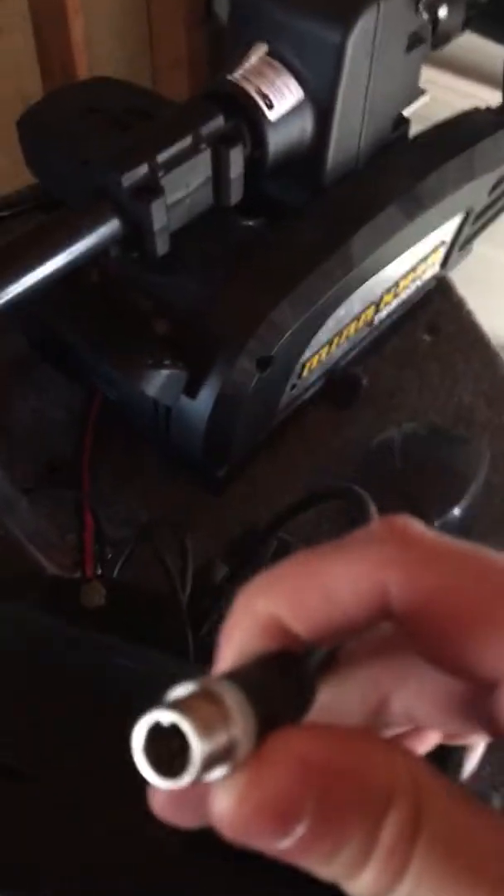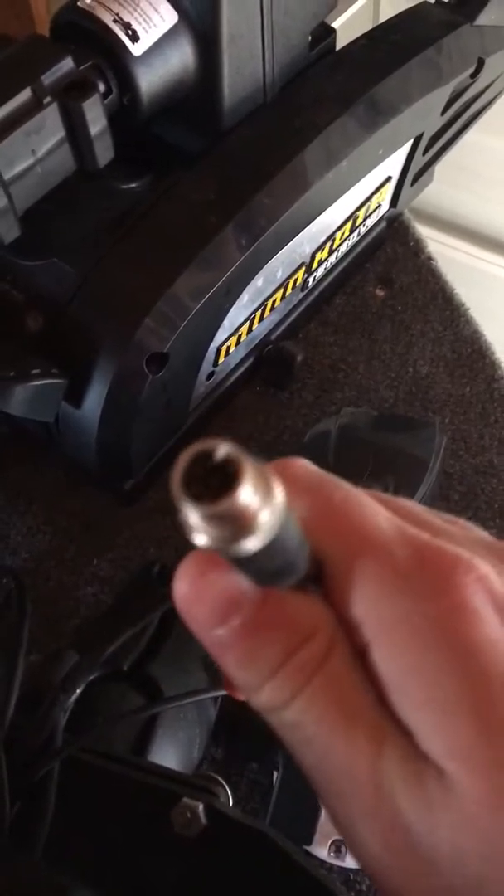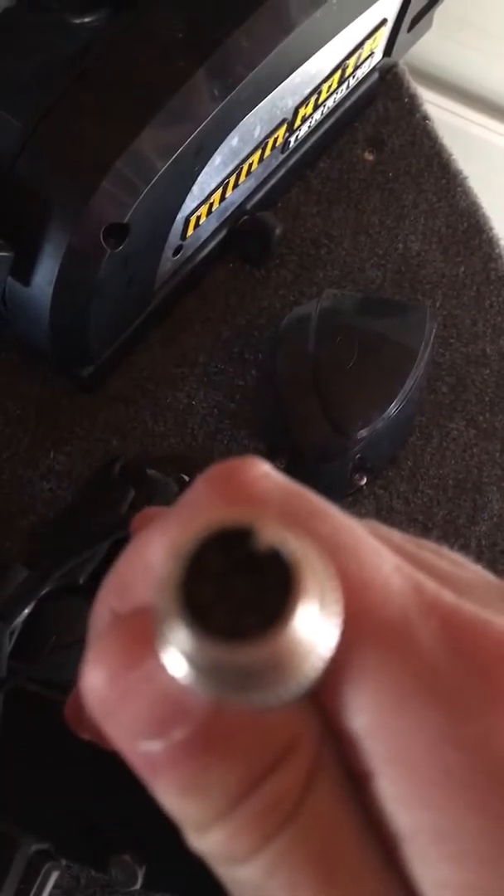So this is a male connection with pins. Even if this thing would reach, and again, this is that 5 pin to 8 pin dongle that you absolutely need, not an option on Helix units, this isn't going to connect.